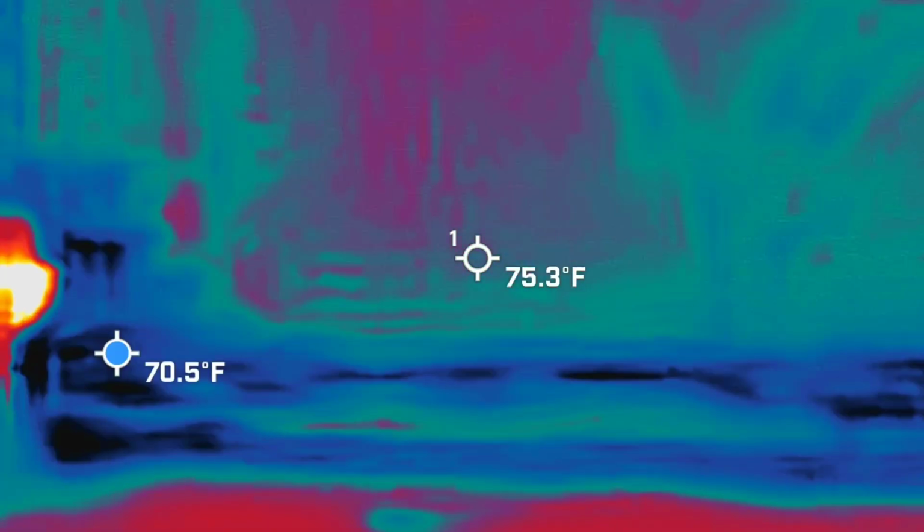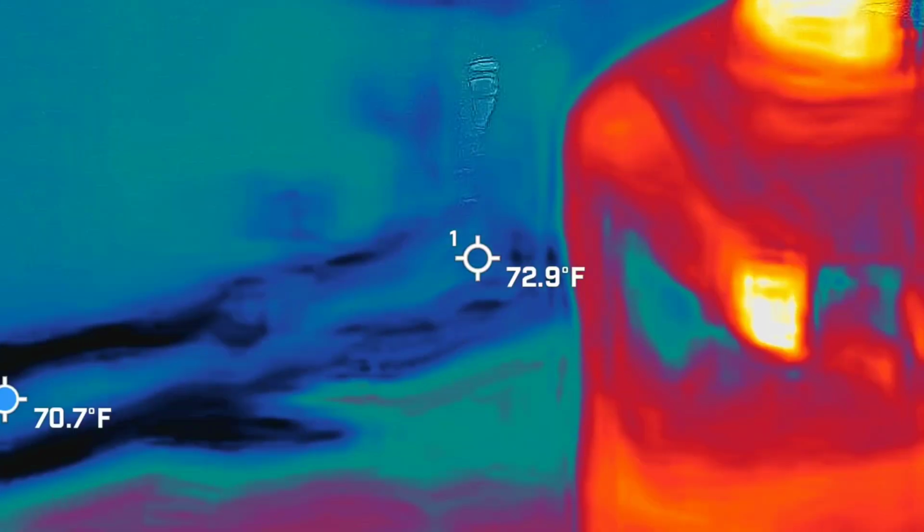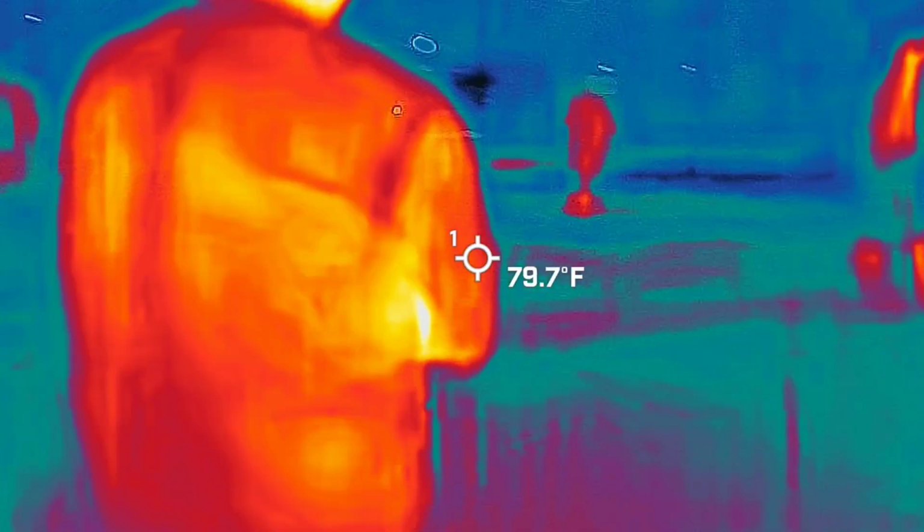Built in the 1700s. It's pretty cool. You see any green? So what was the government building? Huh? What was the building? He never did say. That was the government building. You can tell on the front too.